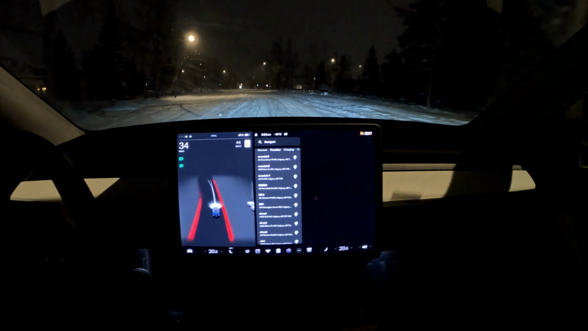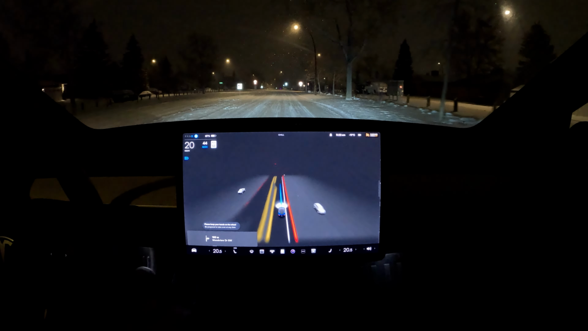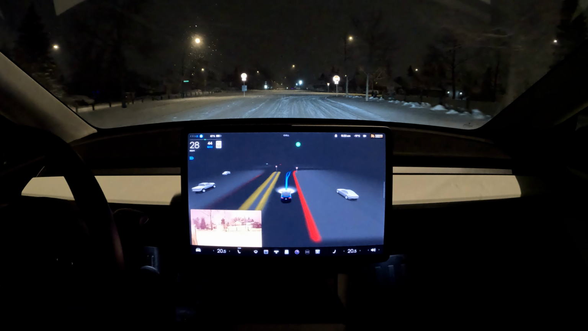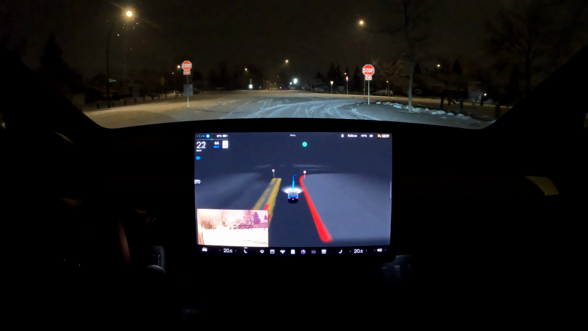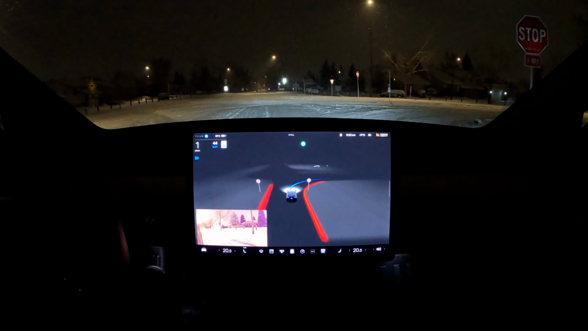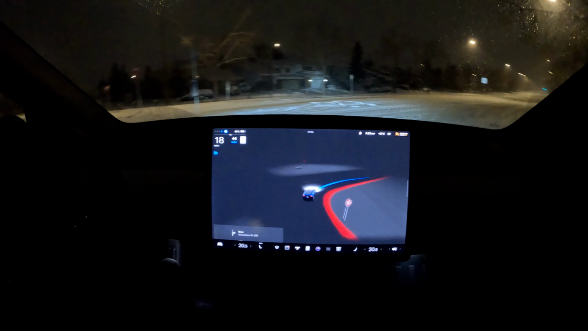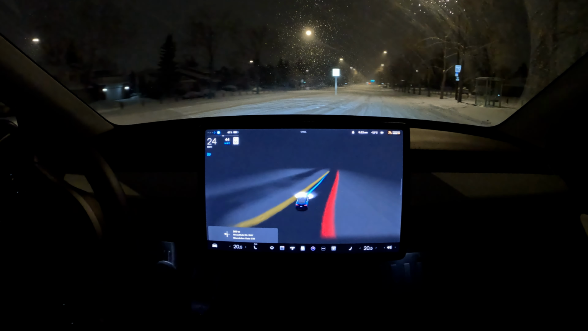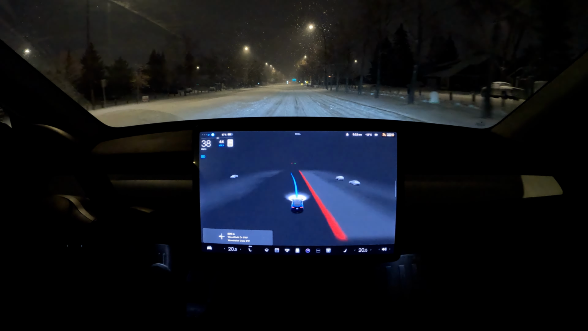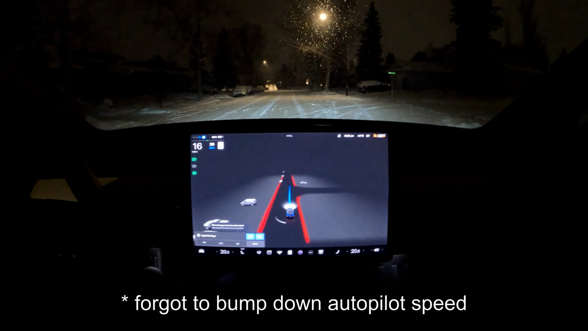So let's put in our first waypoint and we'll see how FSD will do. So now we're engaged. Automatically puts its high beams wide up. Stops nicely for that stop sign. Proceeding cautiously. Getting too close to that curb. I really can't make out where that sidewalk or the side of the road is, so let's see how it does this.